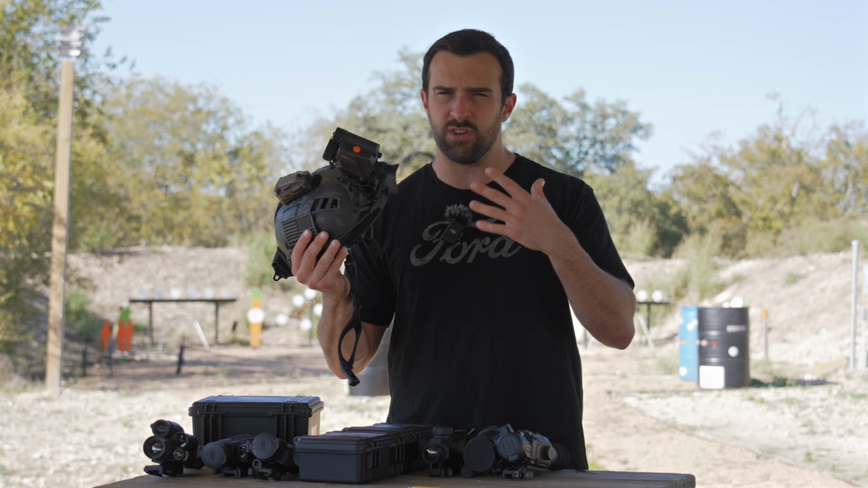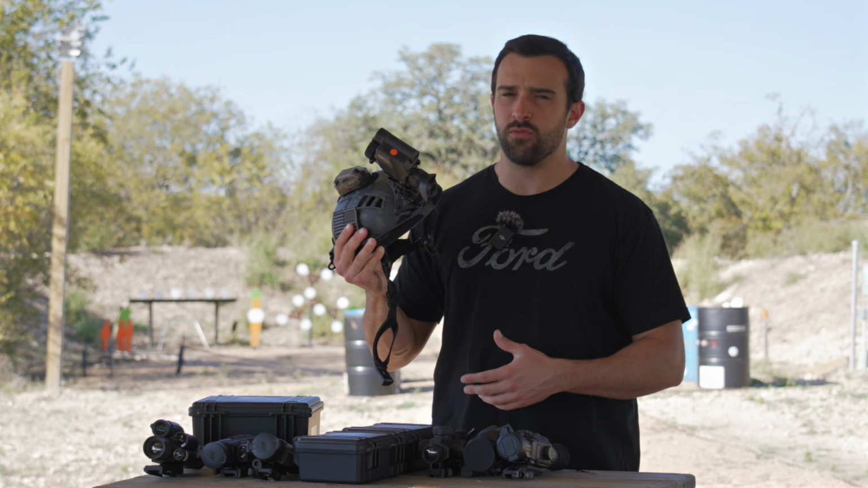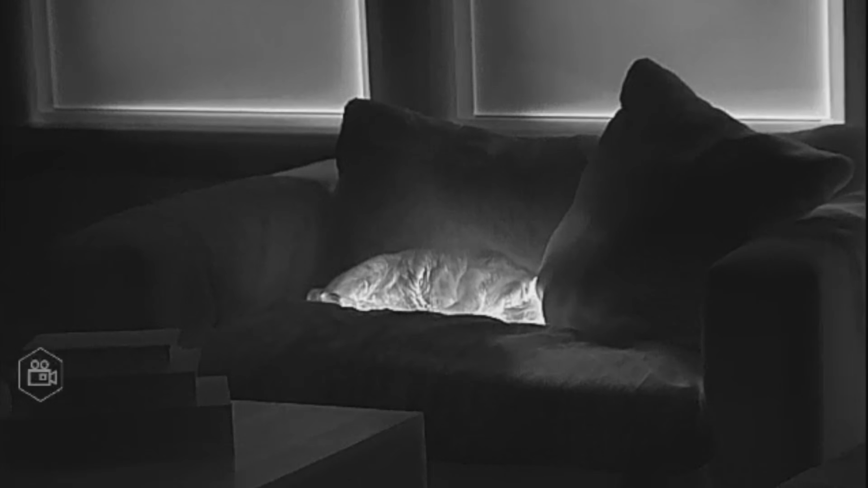There's no reticle. There's no zeroing. Nothing like that at all. This is just a monocular. It's a high-end one as well, resolution 640 by 512. It's got a 26.7mm objective lens. It's got video recording. It's got Wi-Fi, so you could use it with your app.